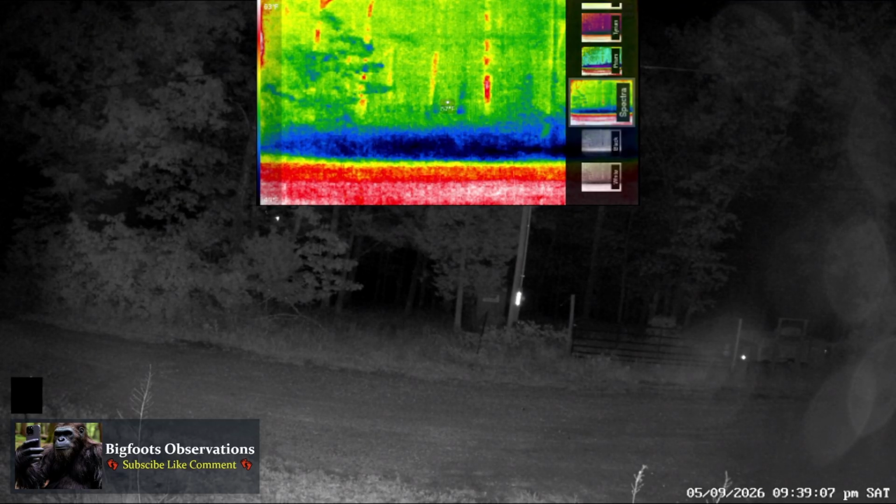What I'm doing here is I'm testing out my thermal camera, which I have plugged into my iPhone 12 Pro. It's a Seek thermal that plugs into the iPhone. And I basically have it mirroring to my PC, AirPlay to my PC, and in OBS.